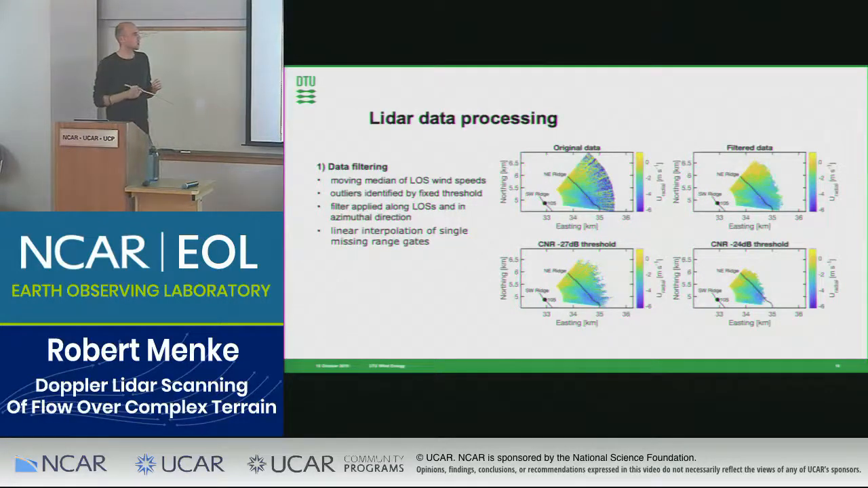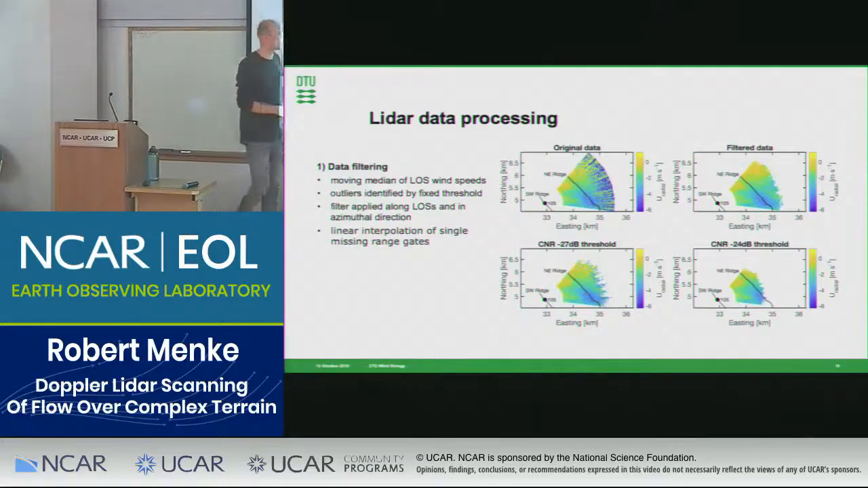So we calculate the moving average along the line of sight and azimuthal directions. If measurements exceed this moving average by a certain threshold, we say, okay, this is suspect, we should better remove it. And this leads to much better results.